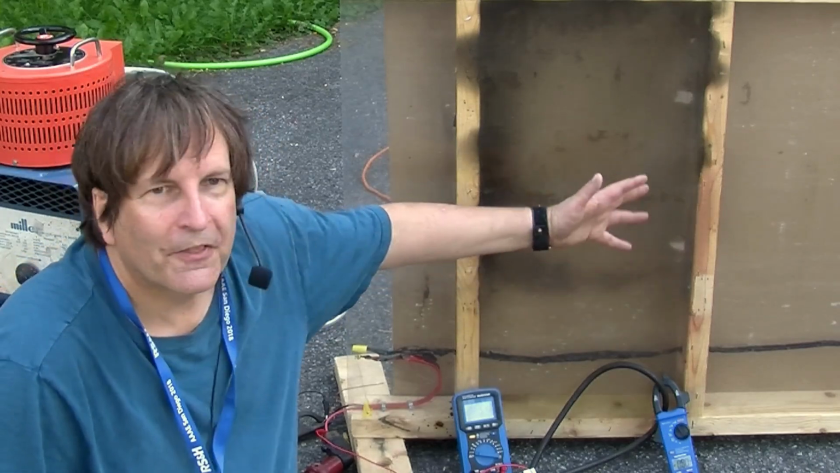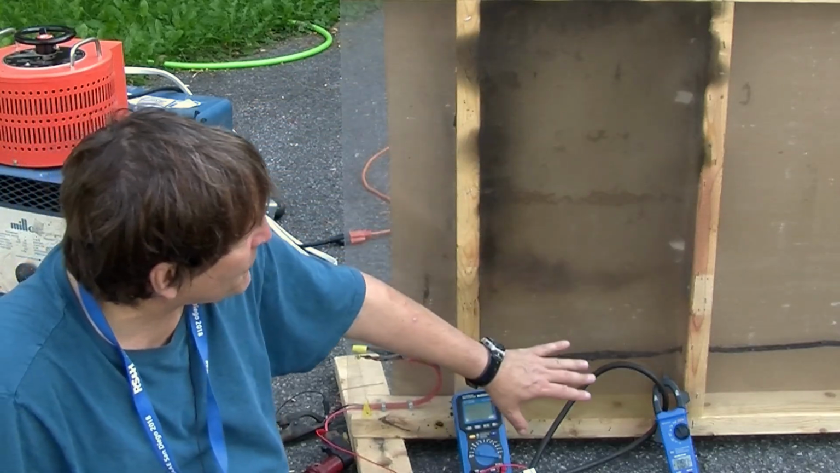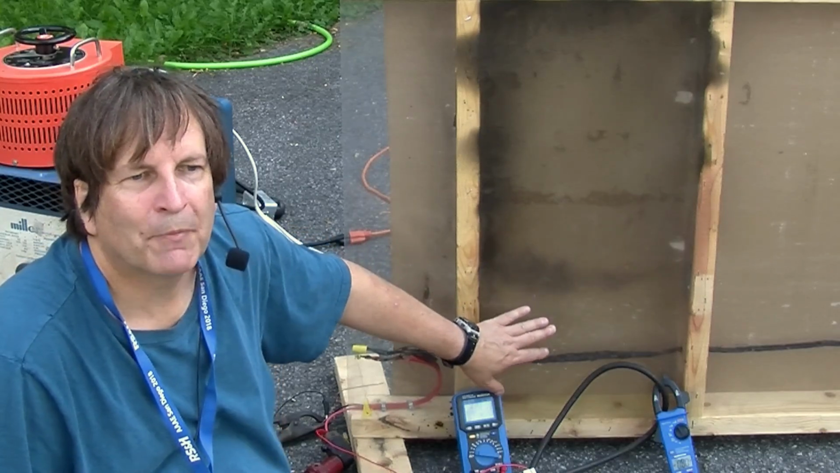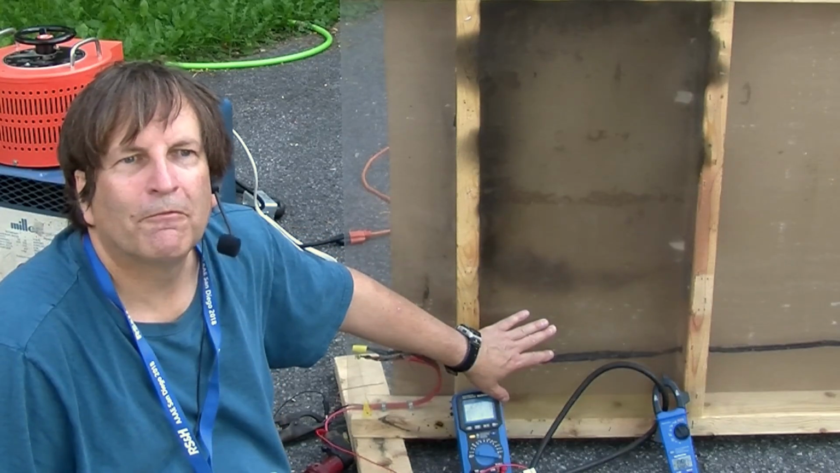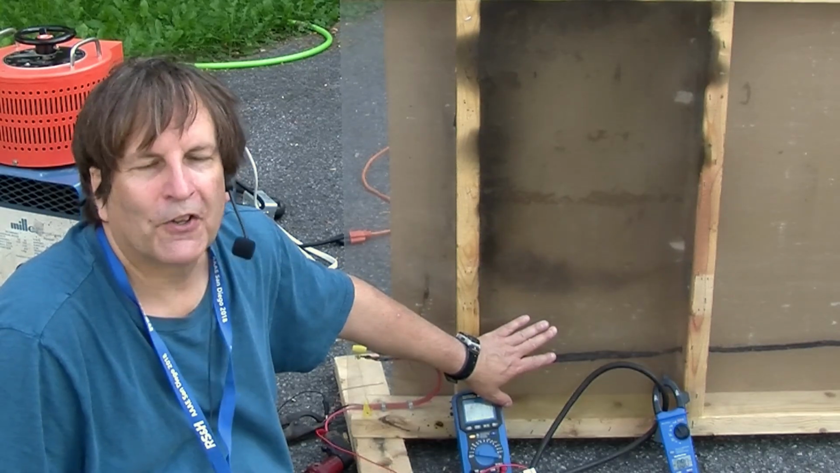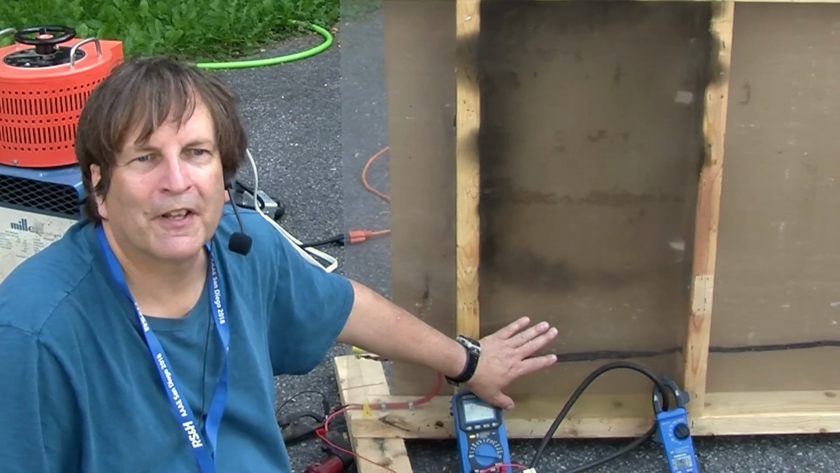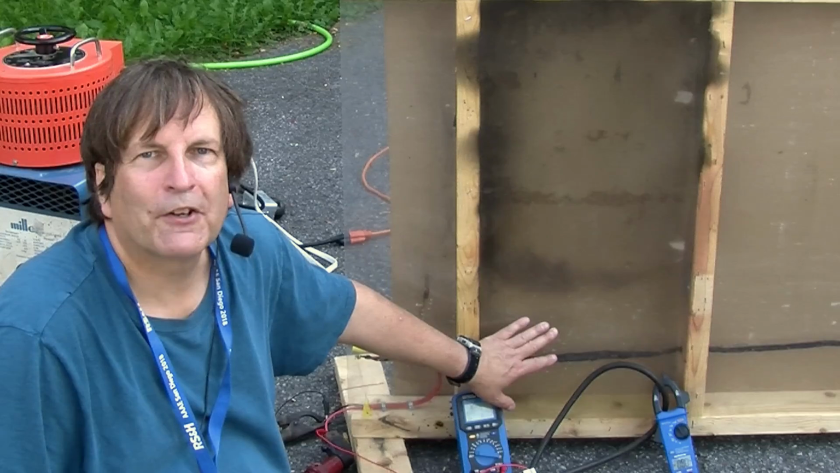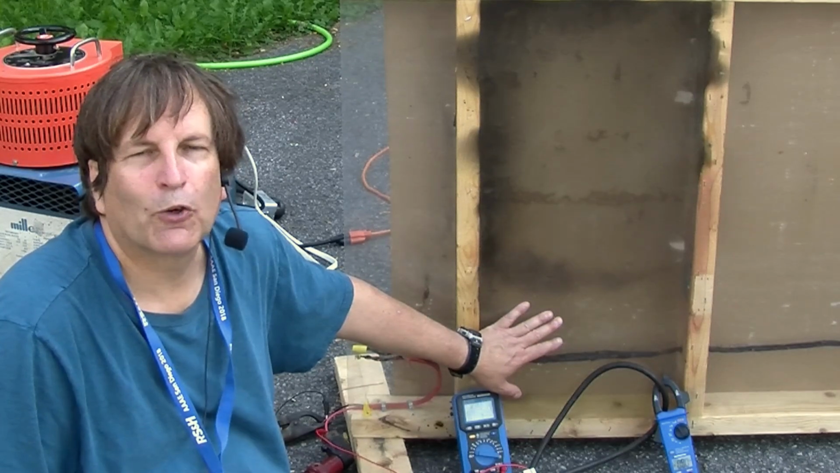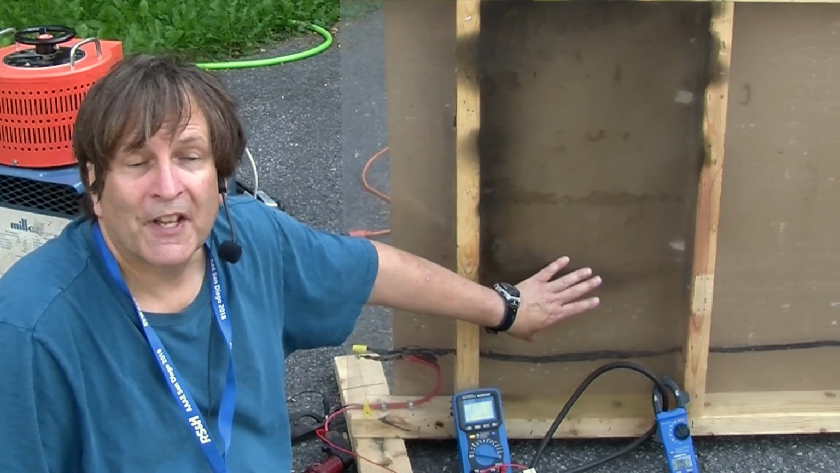So there you have it, another test. I'm going to do one more test with this wall at least, and that is I'm going to try some of the pink extruded foam insulation, the rigid stuff that is very common. There's also the blue stuff. I suspect they're pretty much the same. One is made by one manufacturer and another is made by another manufacturer. That should be quite interesting because somebody did point out that they are quite a bit more flammable than the spray foam. So we'll do that test next time.